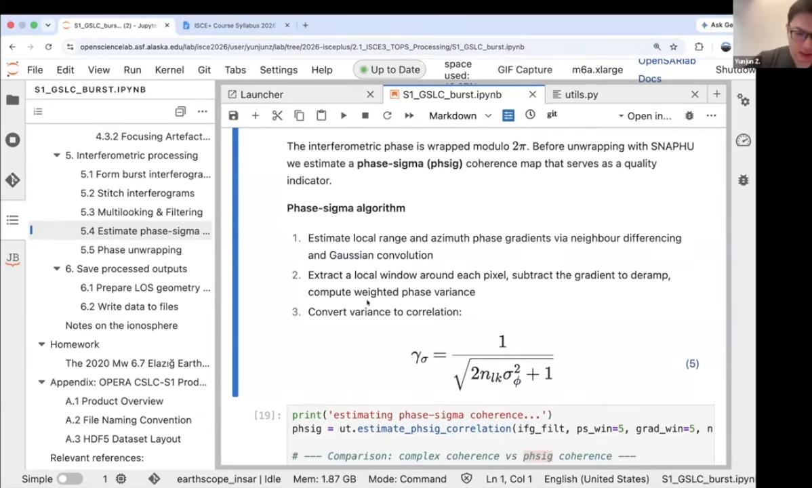First, I don't think the differences between the phase sigma coherence and the standard coherence are really well studied or compared. I see different software use different ones. Even in ISCE2, the topsStack and the stripmapStack use the phase sigma, and the alosStack uses the complex coherence.